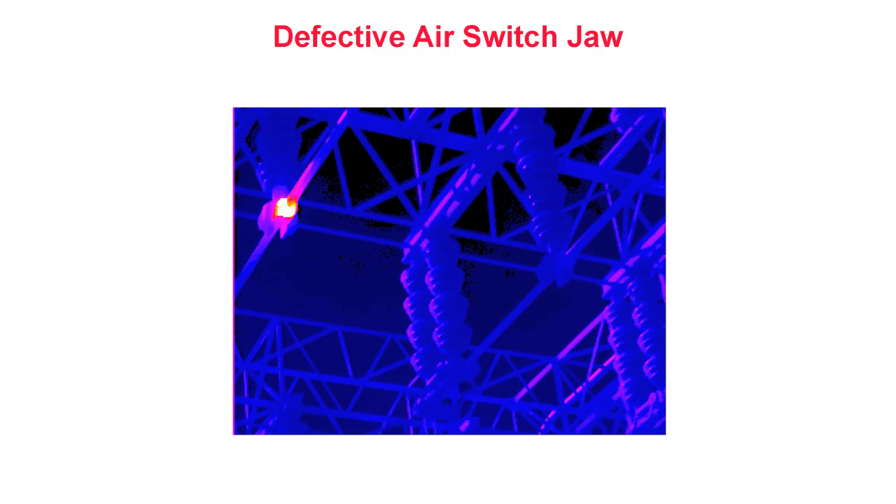Defective Air Switch Jaw. This is a thermogram recorded in a large outdoor electrical substation. We are standing on the ground observing two phases of a three-phase overhead disconnect switch approximately 30 feet above us. In this thermogram, we see a hot area indicated as white in the contact area of the left pole of the switch. This thermal pattern is typical of a loose or deteriorated connection due to the localized heating at the junction of the stationary and movable contacts.